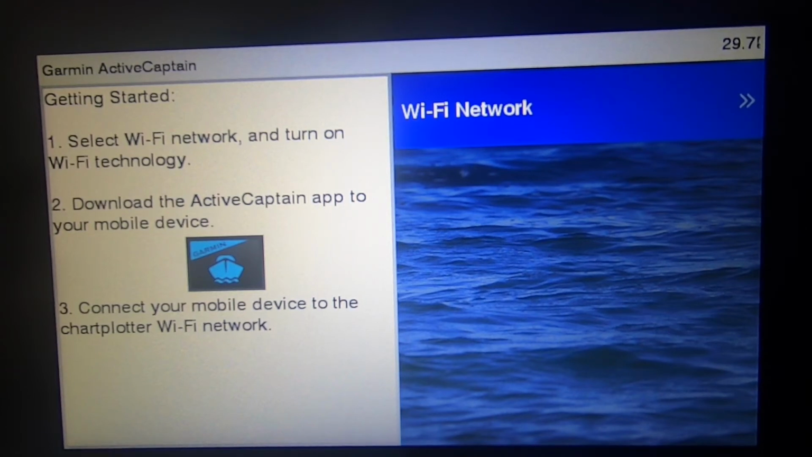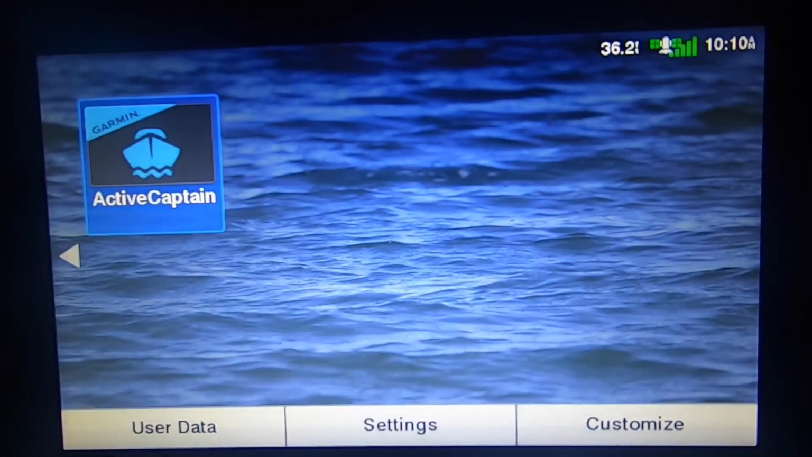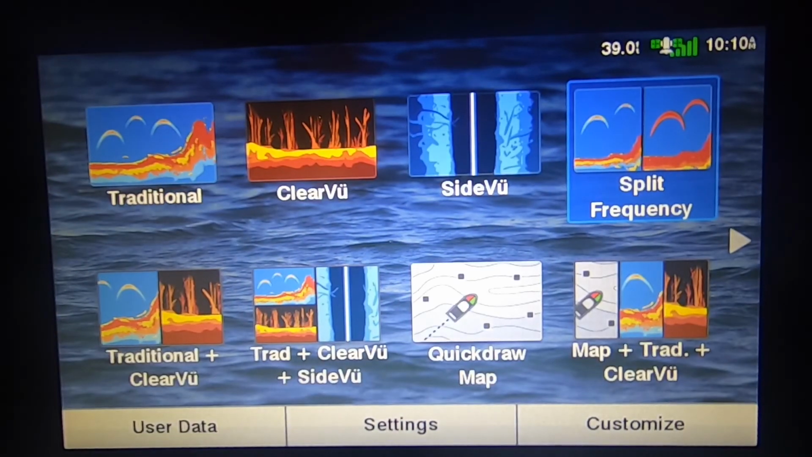And you can put maps in that way. I'm sure you can probably even update the system that way as well. And I'm probably going to look for software updates on this. I'll probably do that today sometime to see if there are any, and I'm pretty sure that's probably how you do it. So yeah, this is the Garmin Striker 9.